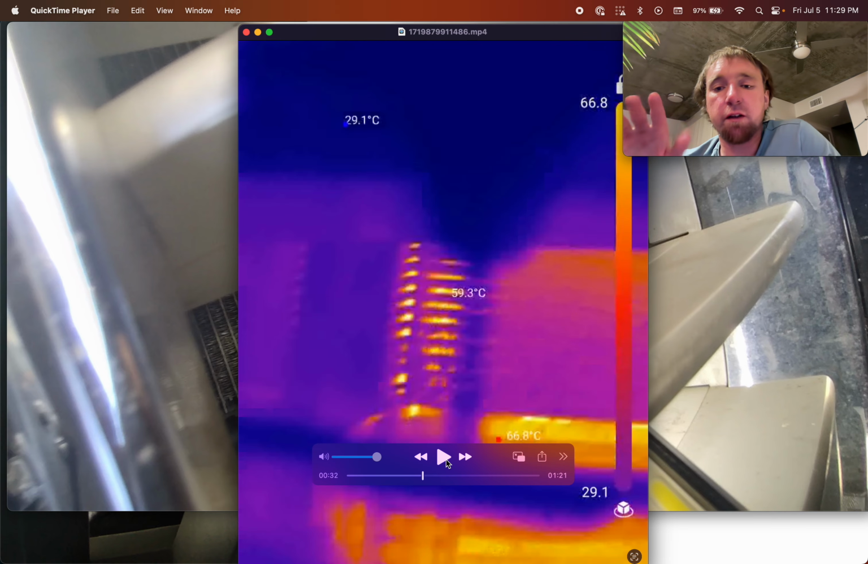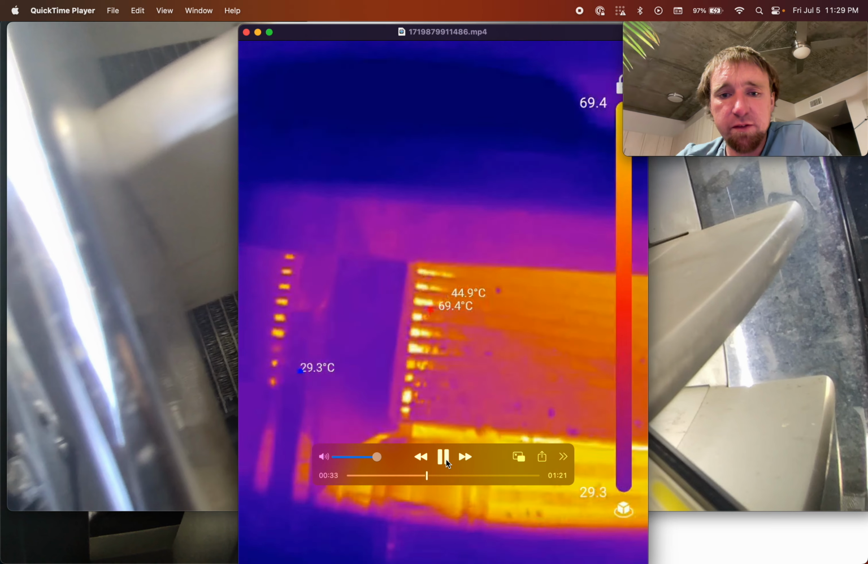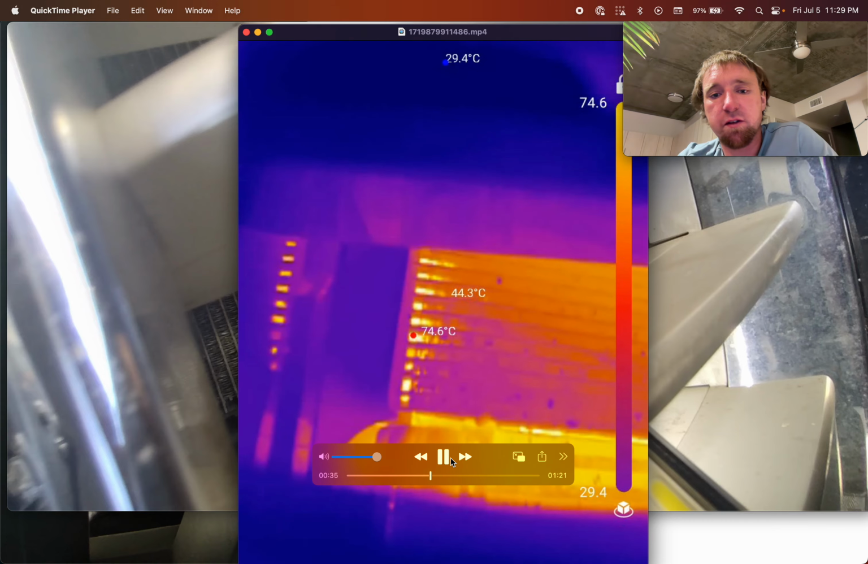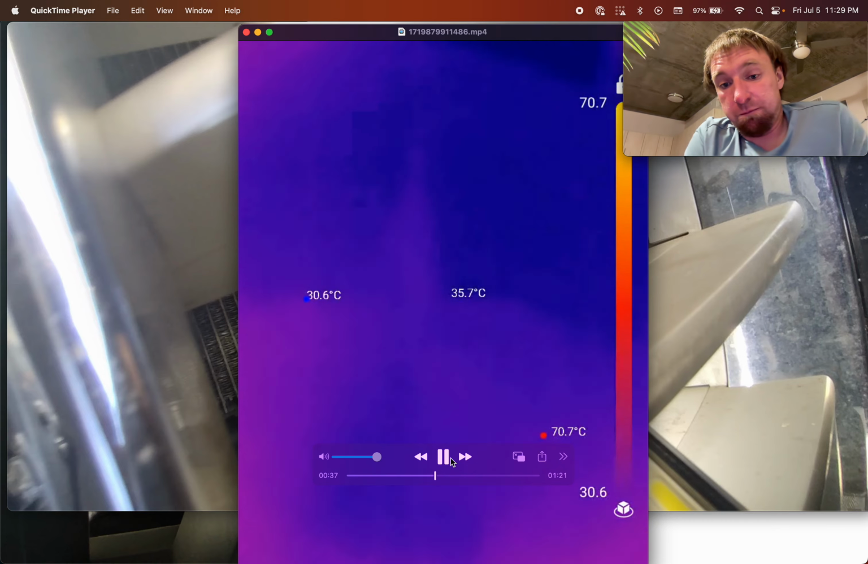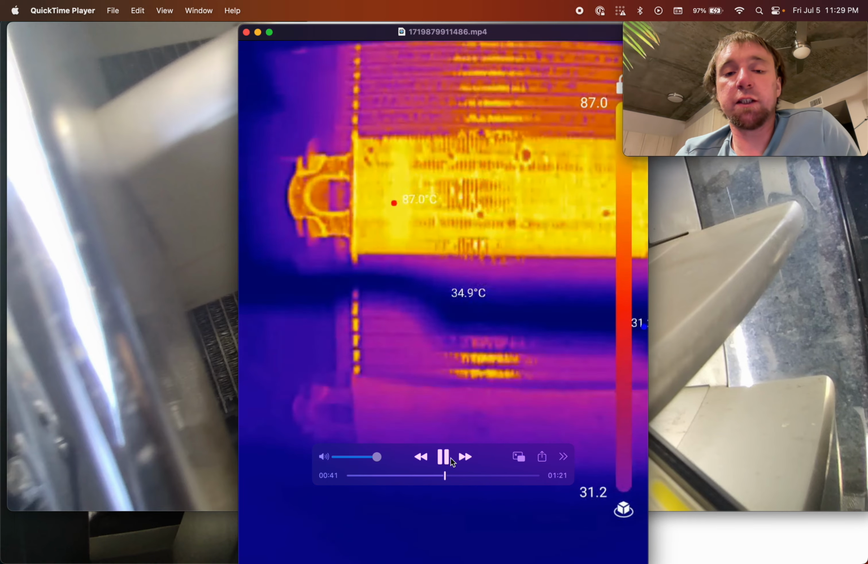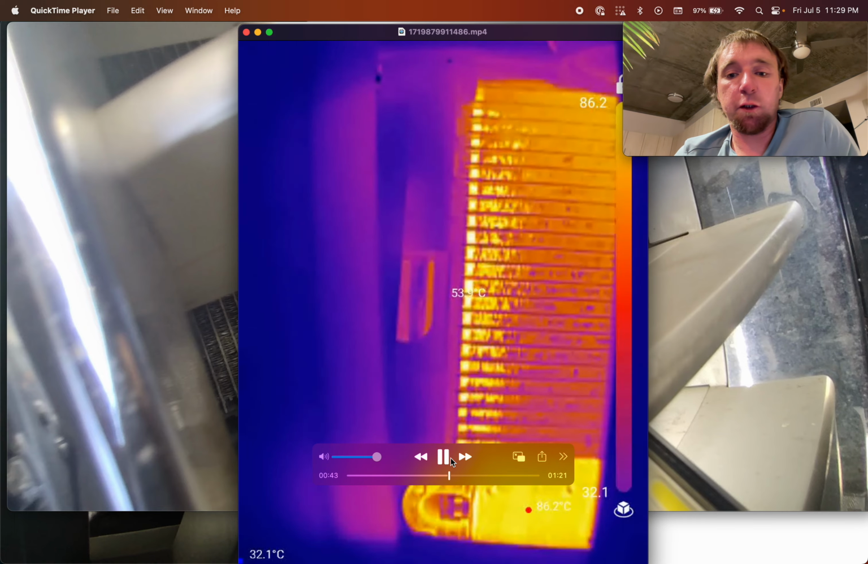By the way, the AC was switched off here and had been off for a while, so the AC condenser is basically just cold. And you can see even here around there, that's the outlet. That's around where the coolant goes back into the engine. You can see that's still very warm, and there seem to be at least no obvious cold spots there, no obvious blockages in that radiator.